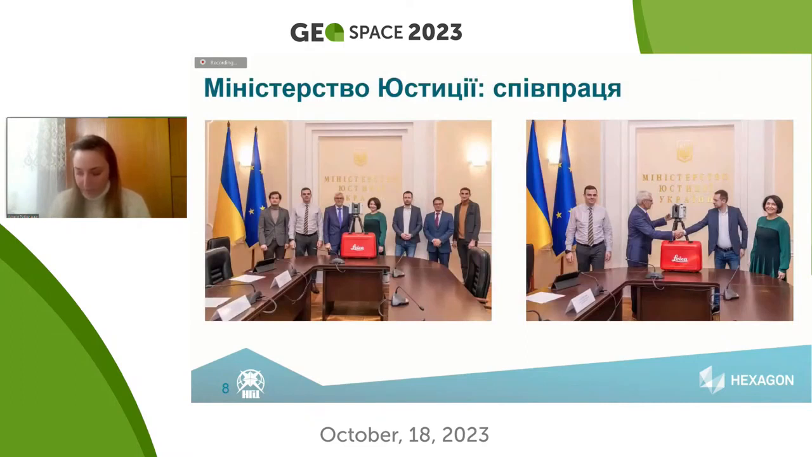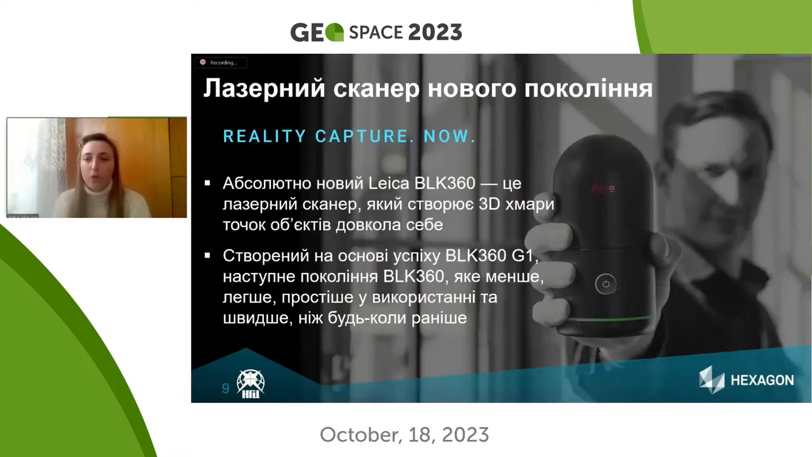We may say that the use of this technology as laser scanning at the level of the state is already conducted. The Ministry of Justice procured scanners RTC 360, as well as Kharkiv Police procured 3 scanners BLK 360, and 2 of them are working on detecting the damage.